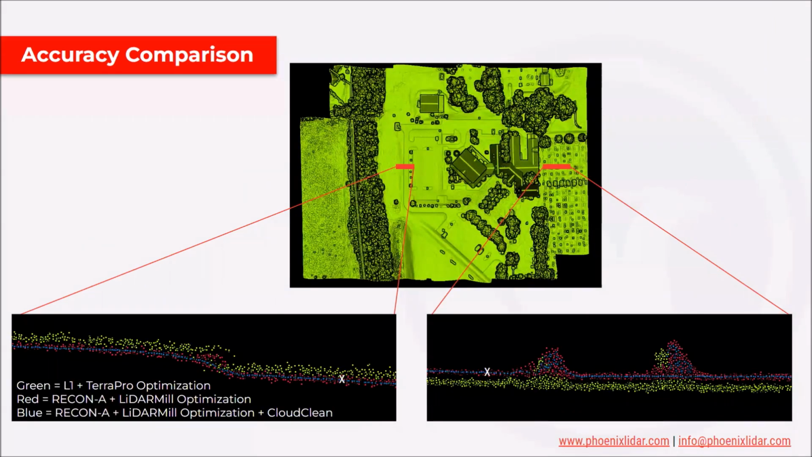And so in this screenshot, what we're showing is an overview of the site. We flew this site with north to south passes, so up and down in this picture. And then I wanted to take a look at why we are seeing those 30 centimeter offsets.